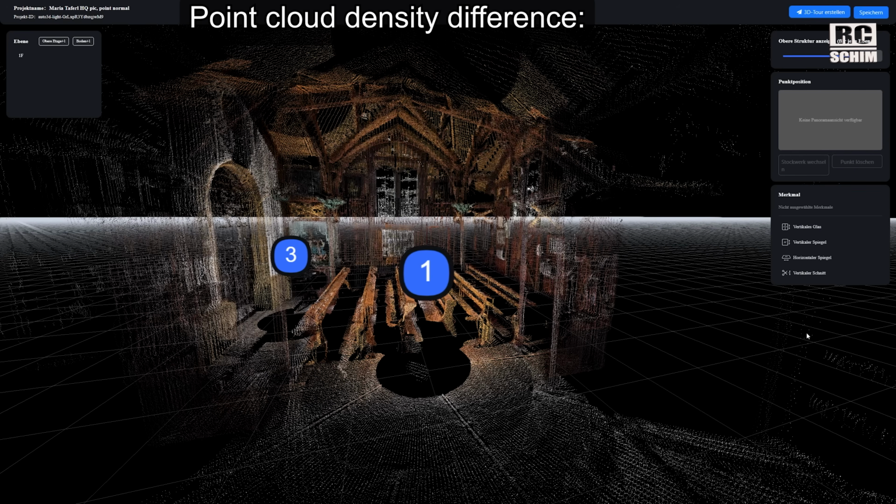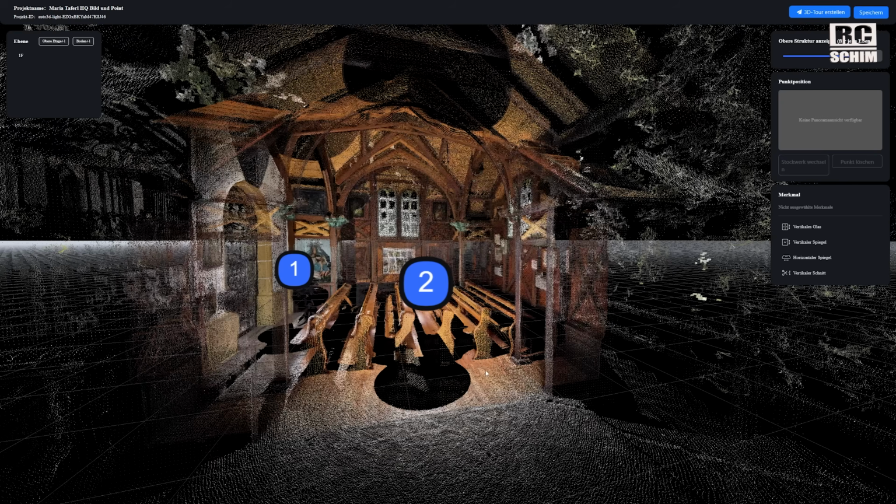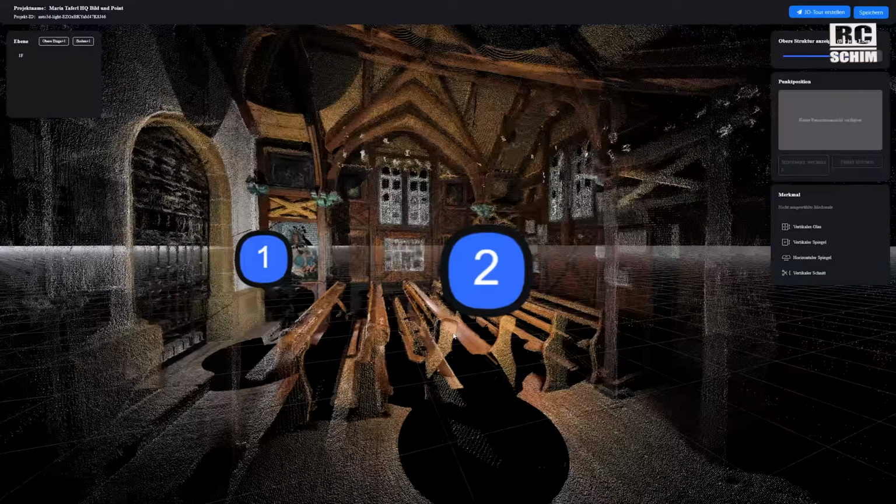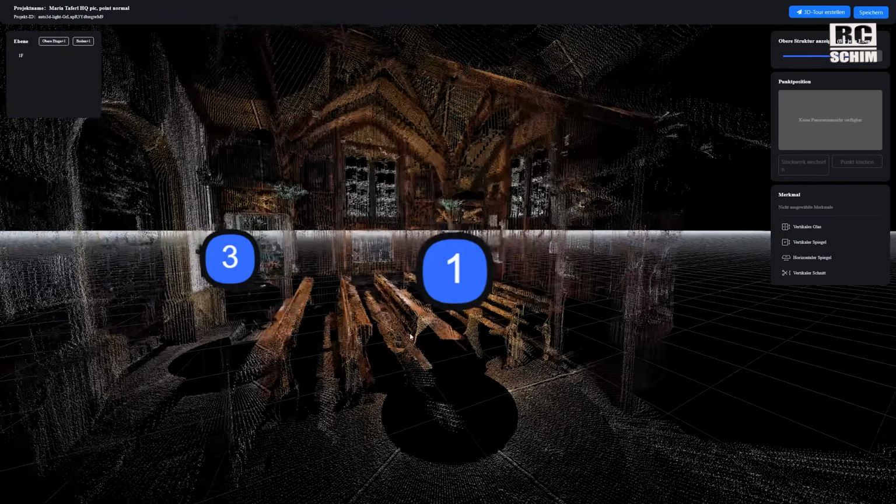So what's the difference between normal point cloud density that you see here versus high density on the point cloud? There's a lot more 3D information, a lot more accurate because it has millions of points, whereas this is quite sparse.